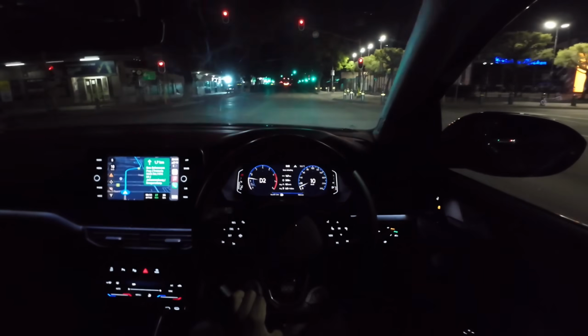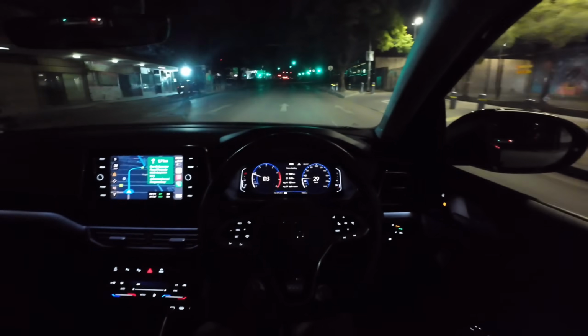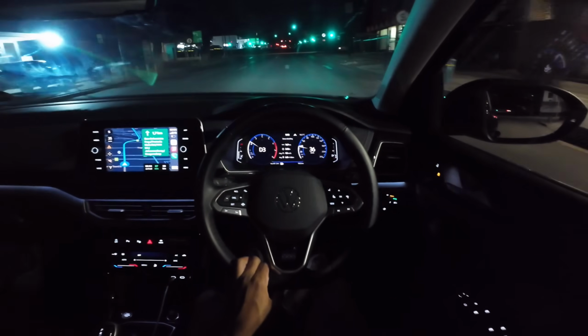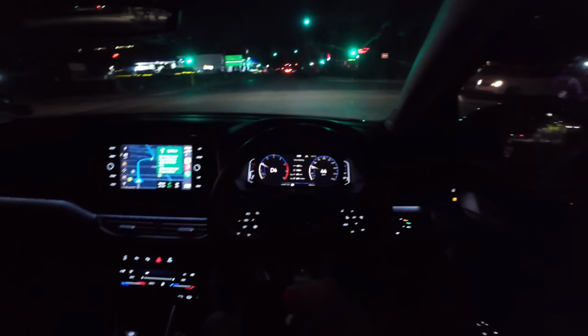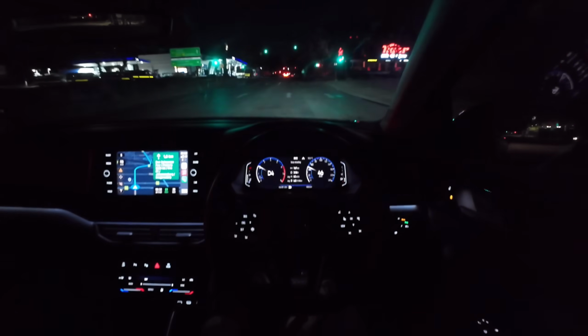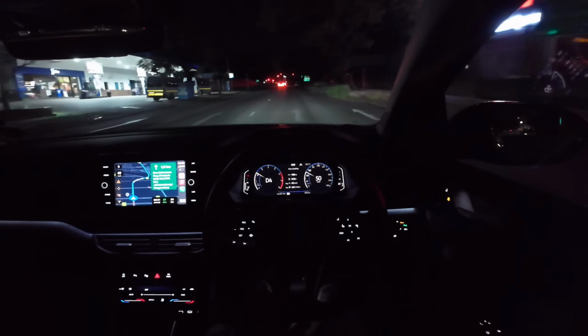So let's say you had the R-Line and then you had the Life, and the Life had the IQ lights and the R-Line didn't. Immediately the Life will just pop and stand out for me personally. So yeah, that's how I would go about speccing one of these.